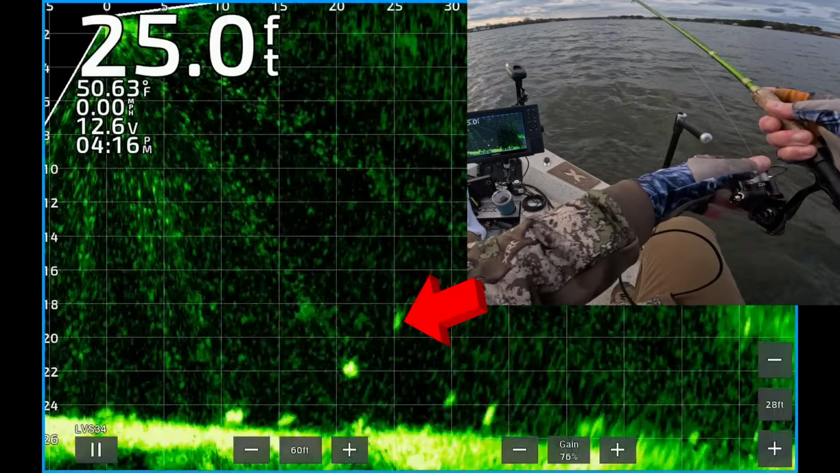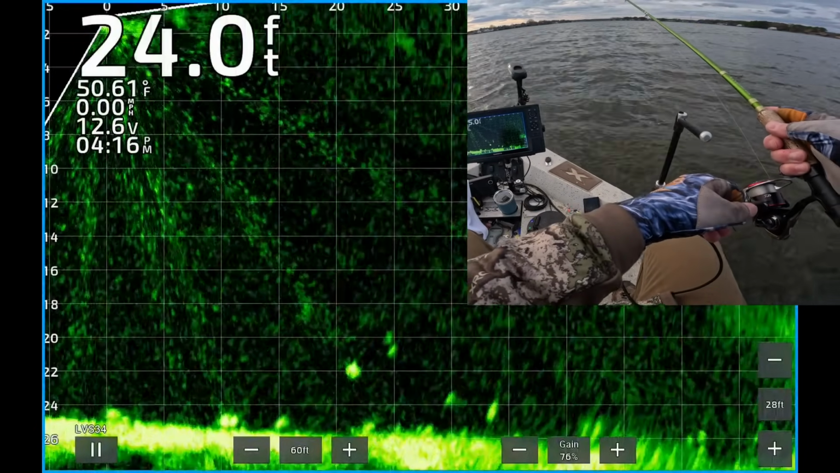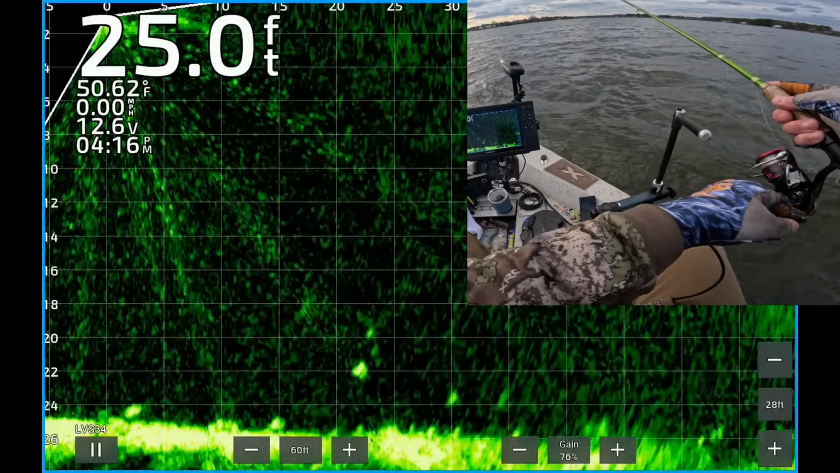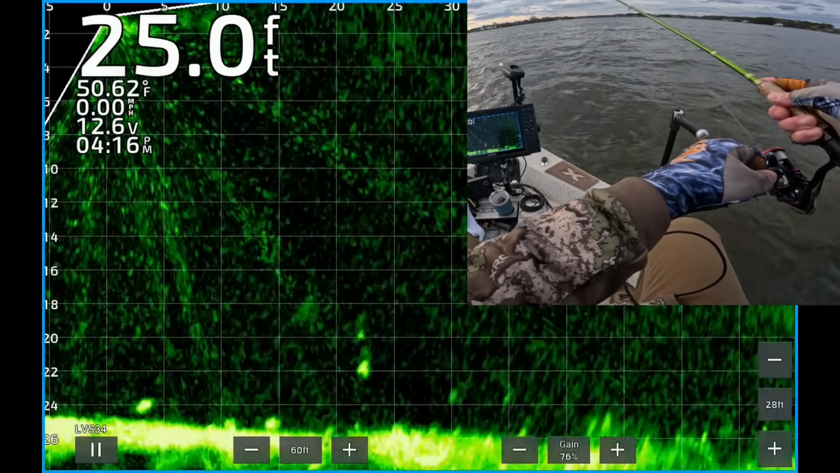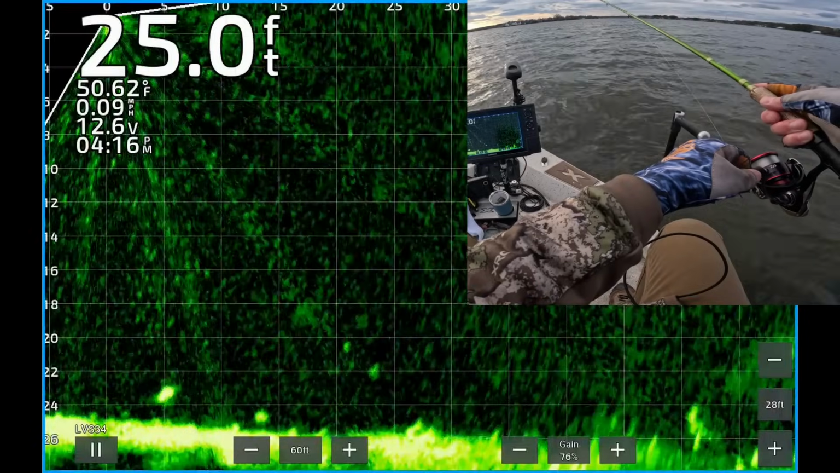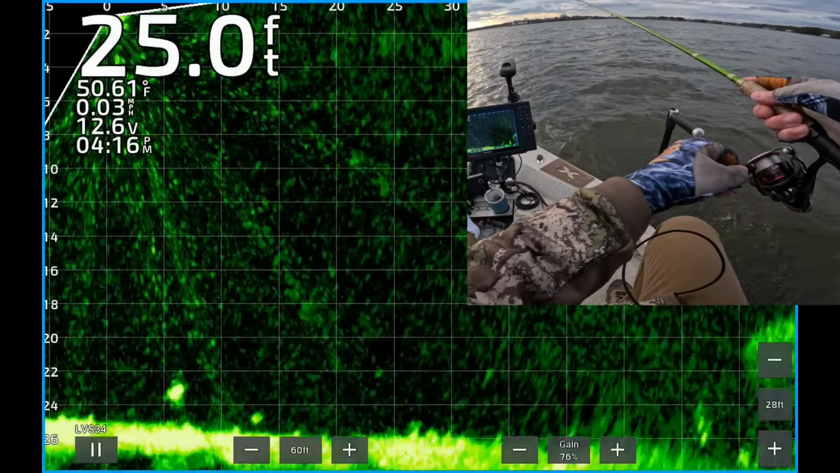There's my jig dropping down about 27 feet from the boat. Now I'm bringing it on top of that nice fish suspended a couple feet above the bottom. And there's my jig right above it. See if he'll turn and eat it. Nope, I don't think he saw it.